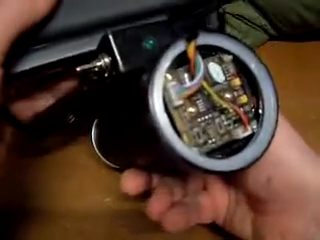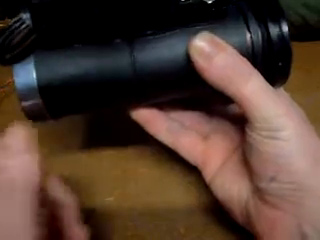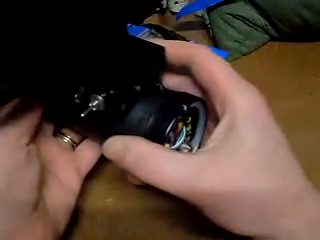So there you go, there's the camera once more. Board camera, very slim, very short, which means you can make your night vision shorter. Weight wise, it isn't too bad. It does obviously change the balance of the rifle a little bit having that on the back of it, but